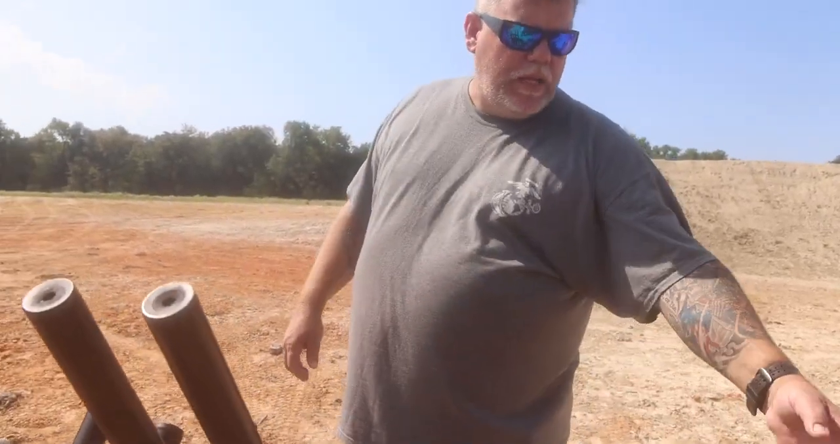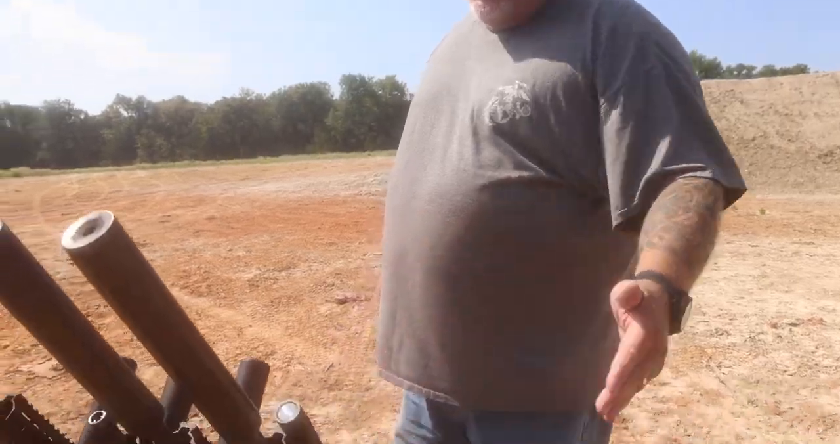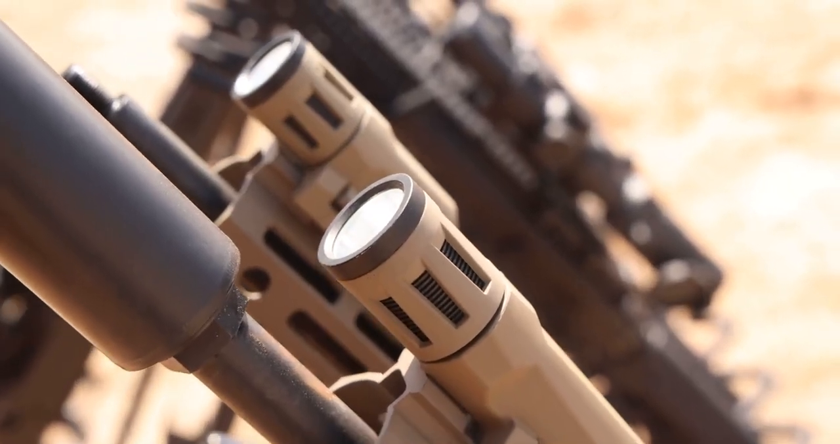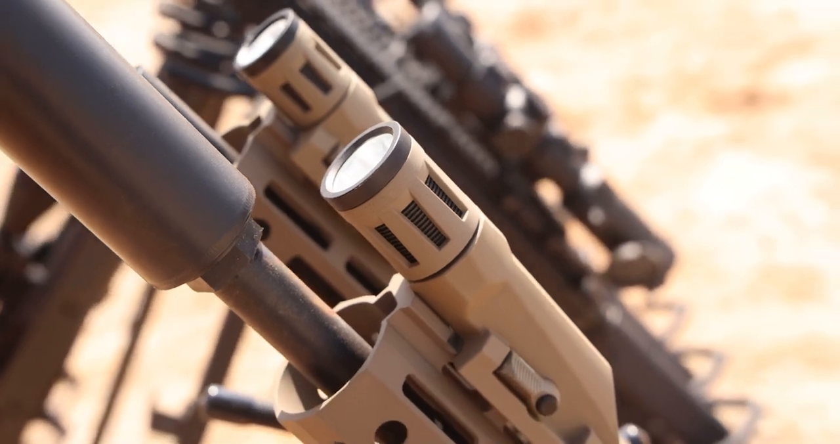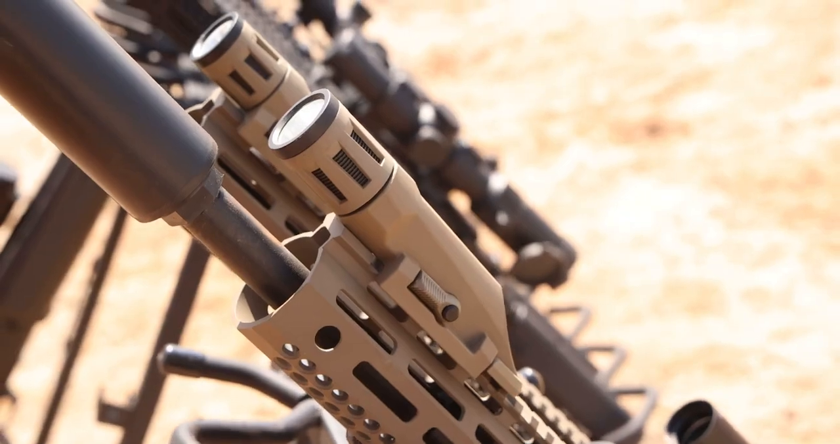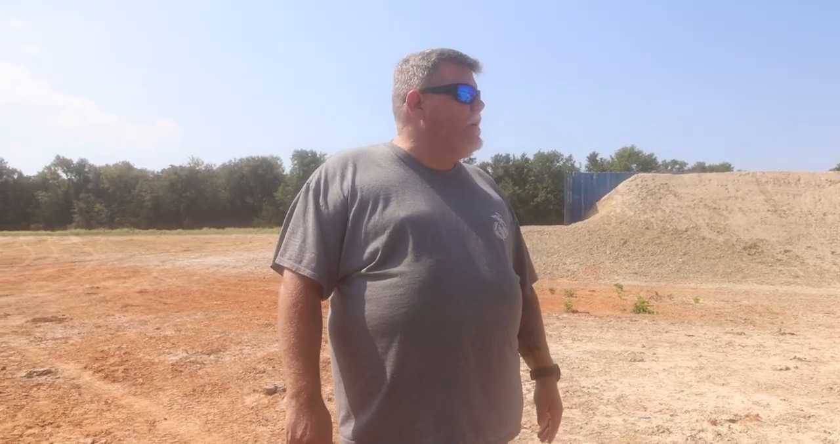So the last thing that we have here, you're not going to be able to see it out here, but if we came back to the night shoot, obviously we have our Inforce lights. These are all our Gen 2 WML and WML-X, the longer one, light systems, Inforce. People are pretty aware of Inforce. Inforce was a turnkey brand when we took it over, and a lot of people believe in it. They love the Inforce lights.